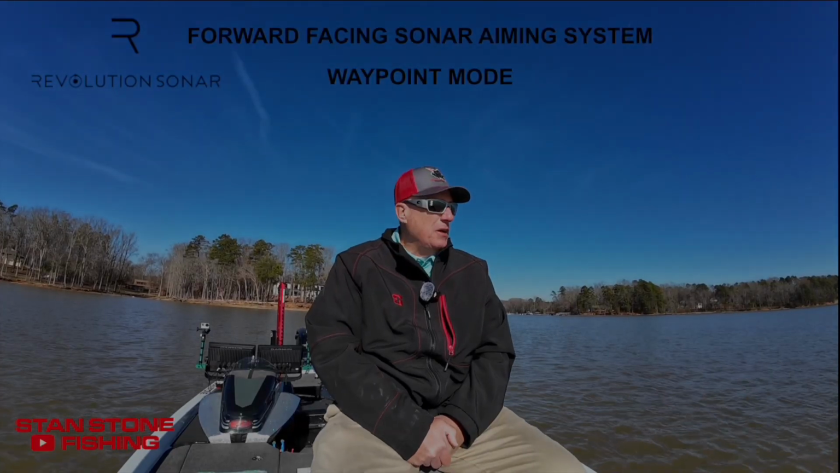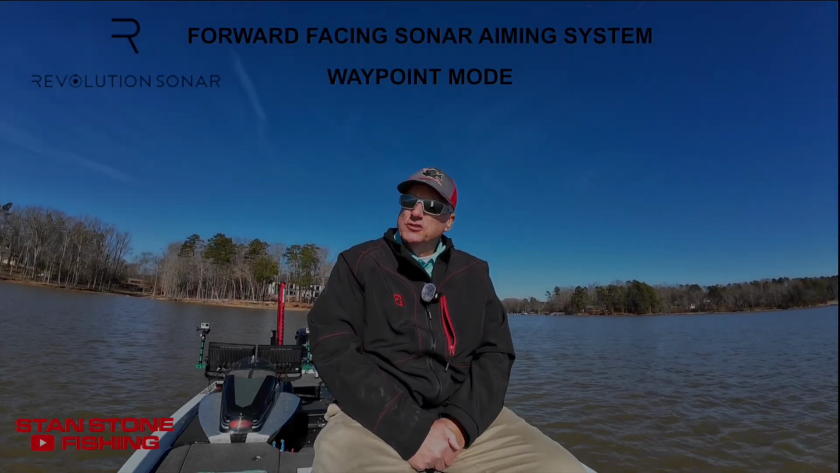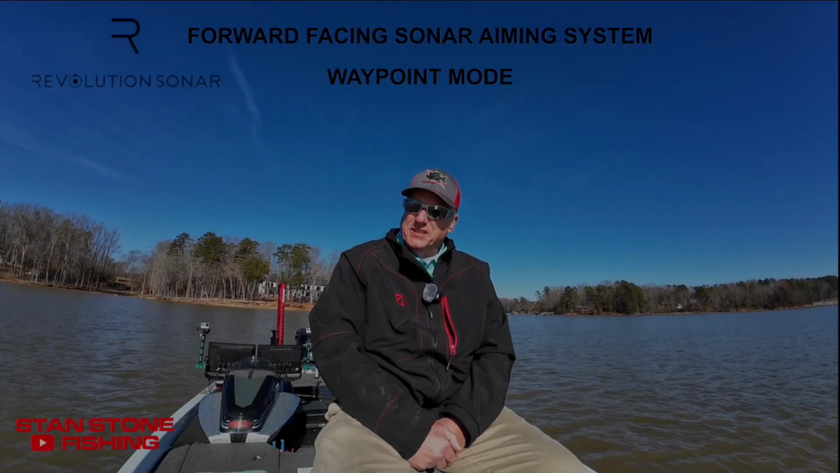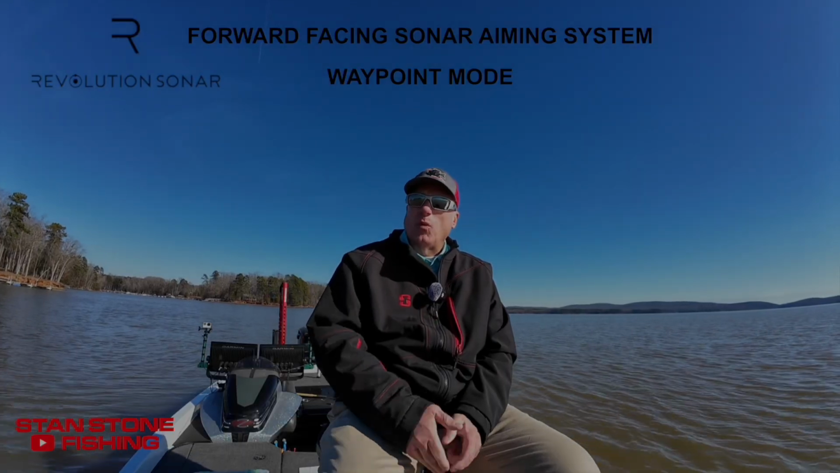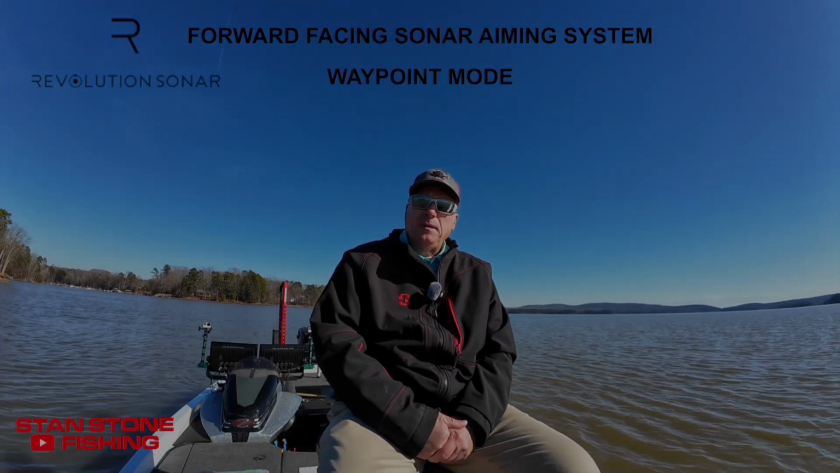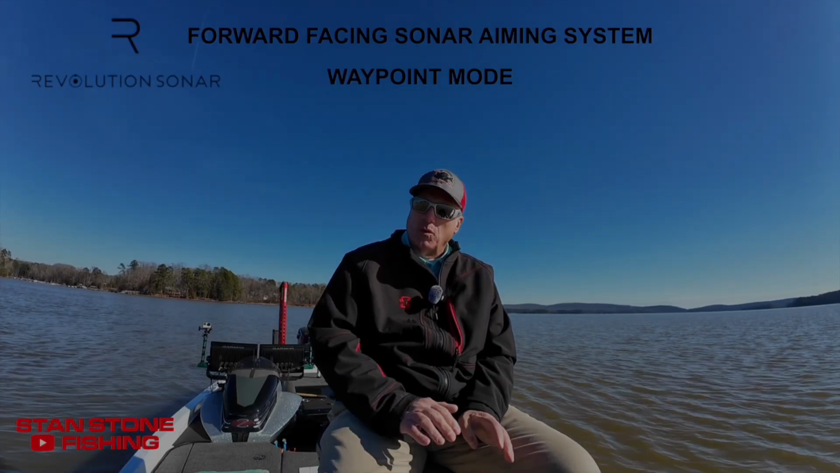All right, guys, I want to show you a new mode that the Revolution Sonar RS1 transducer aiming system has. It's called waypoint mode. If you set an active waypoint and you go into waypoint mode, it will aim the transducer at the waypoint and hold it no matter where the boat moves.